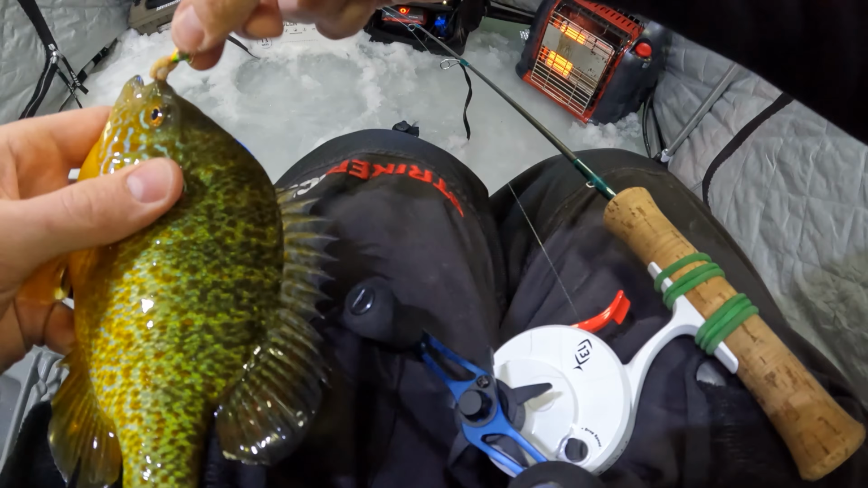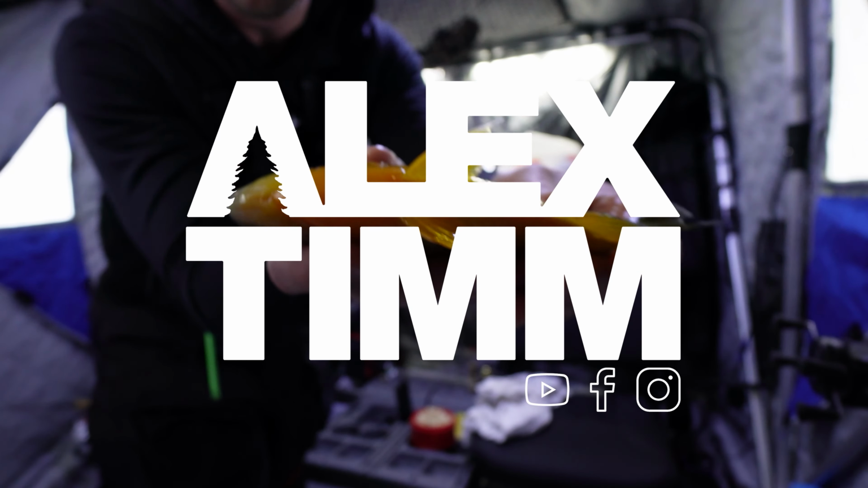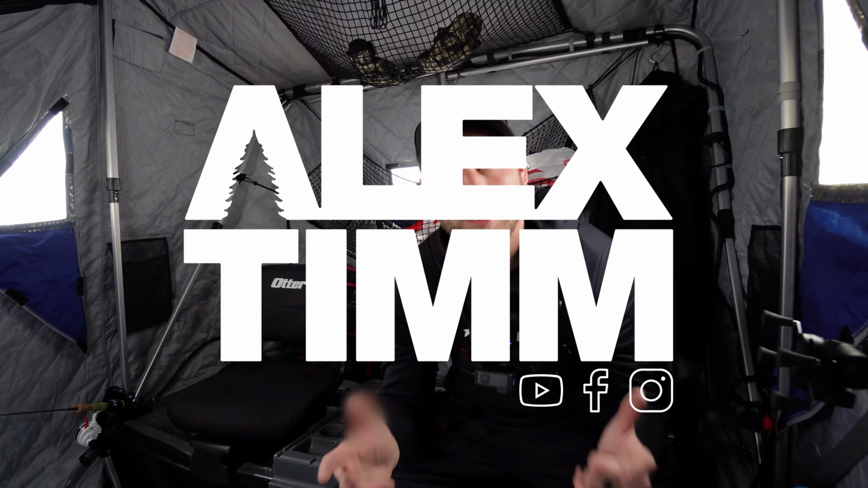This is a crappie. No, a really nice sized pumpkin seed. This thing is fat, thick, and meaty. Wow. What's up, everybody? I am on a central Minnesota lake.